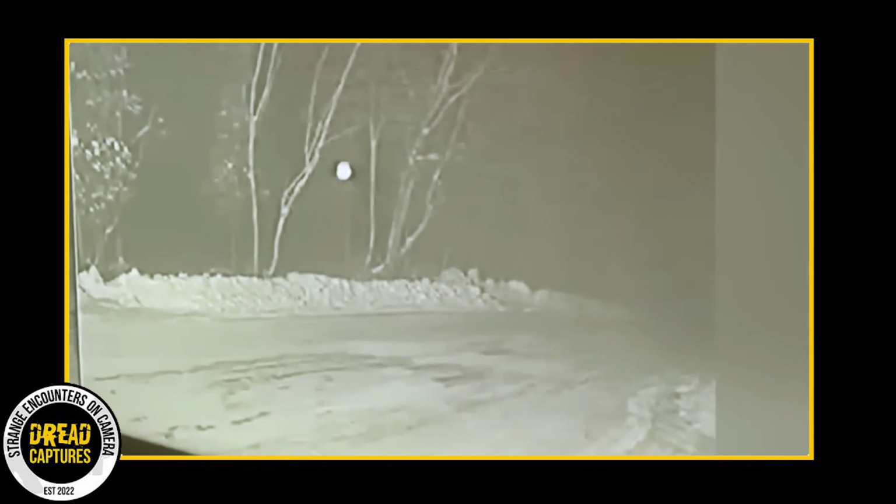Perplexed by the sighting, the man decided to share the footage online, reaching out to the paranormal community for insight. Several theories emerged, with some suggesting the presence of a spirit orb, thought to be a carrier for ethereal beings and apparitions. Others proposed that the glowing entity could be holding ancient energies, or even levitating creatures from dimensions beyond our understanding.